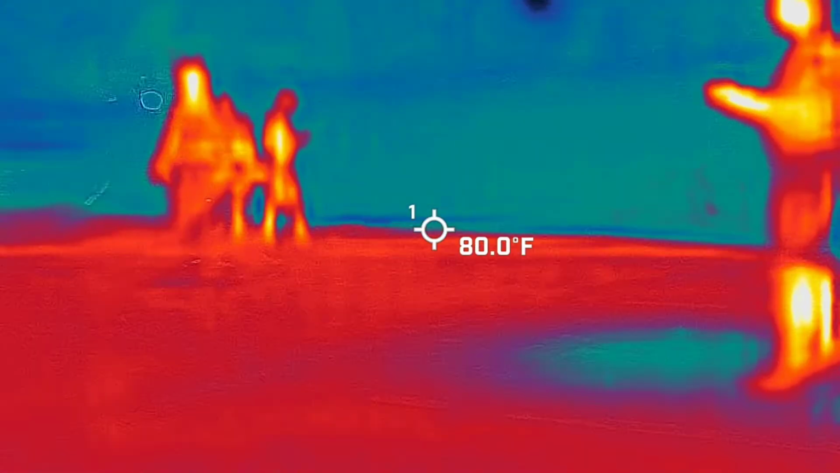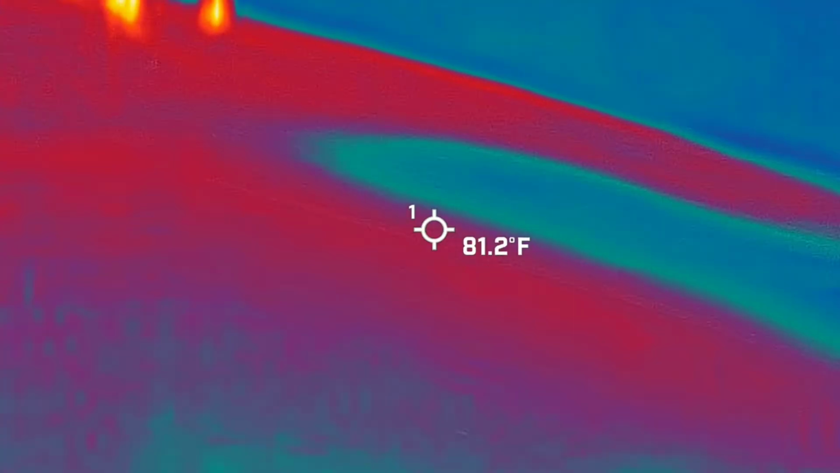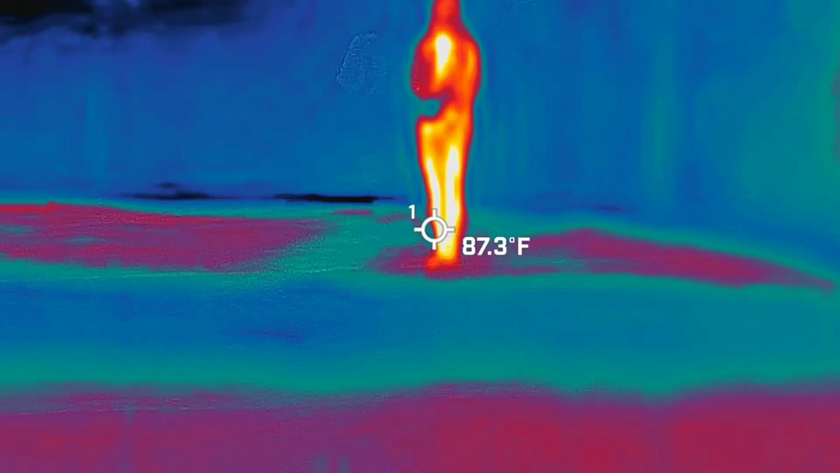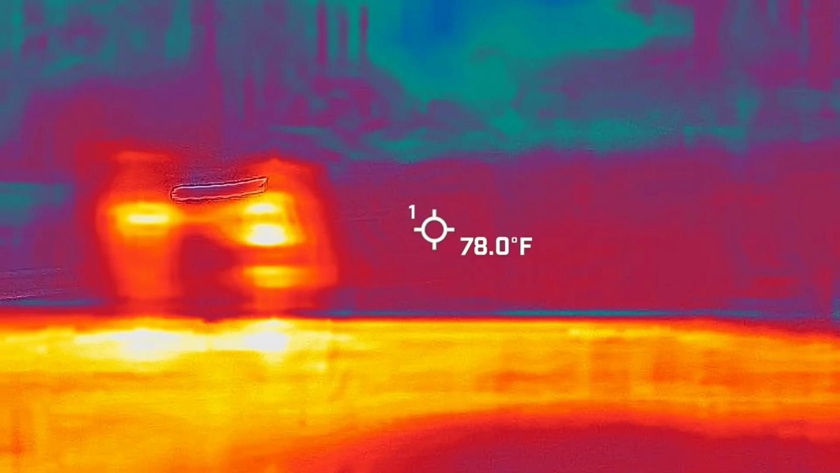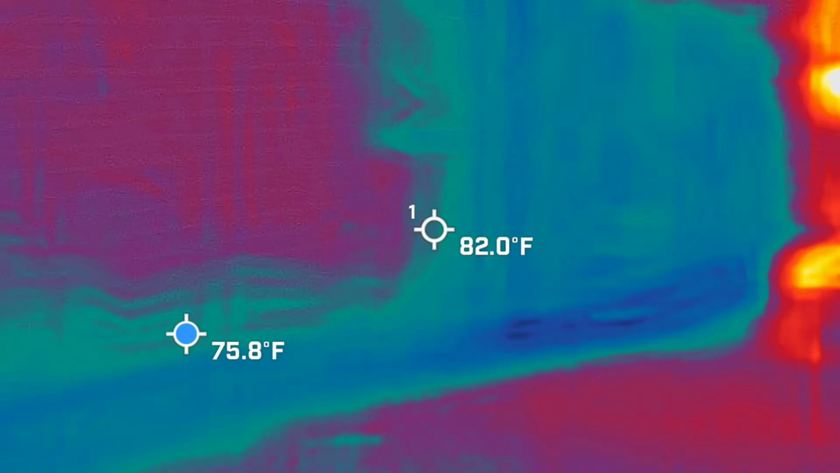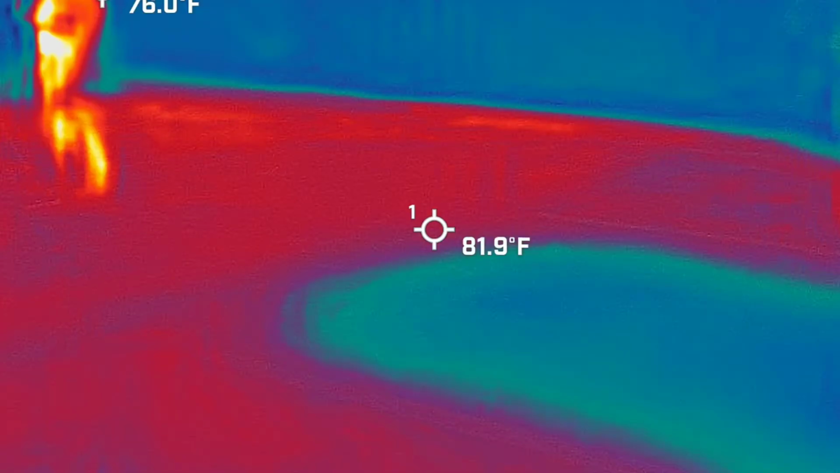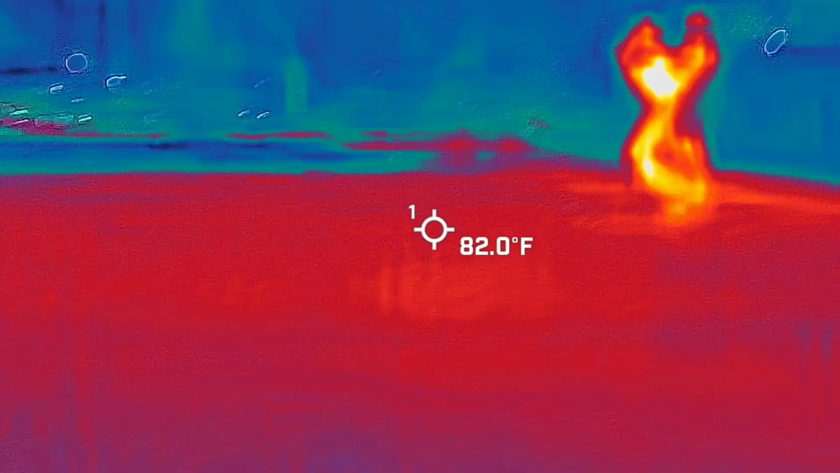Alright, it did sound like a couple of strong guitar solos. Okay, so what do you got coming out of here? Her name Bailey. It literally looks like somebody just kind of leaned on it, just like that.